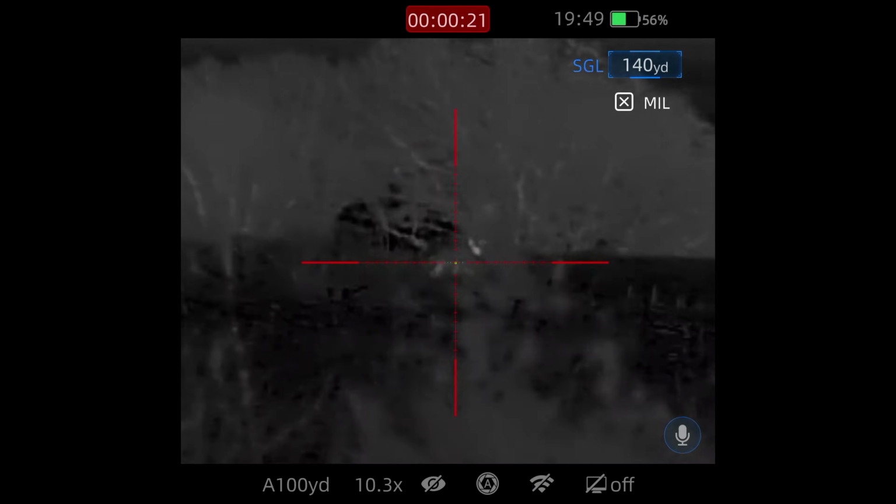See him. I'm gonna shoot this one at 100. All right, ready? Yeah. 1, 2.